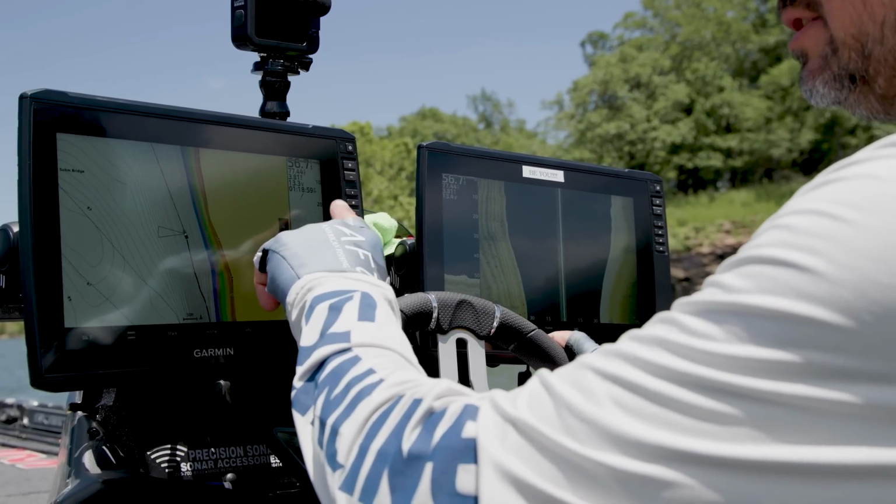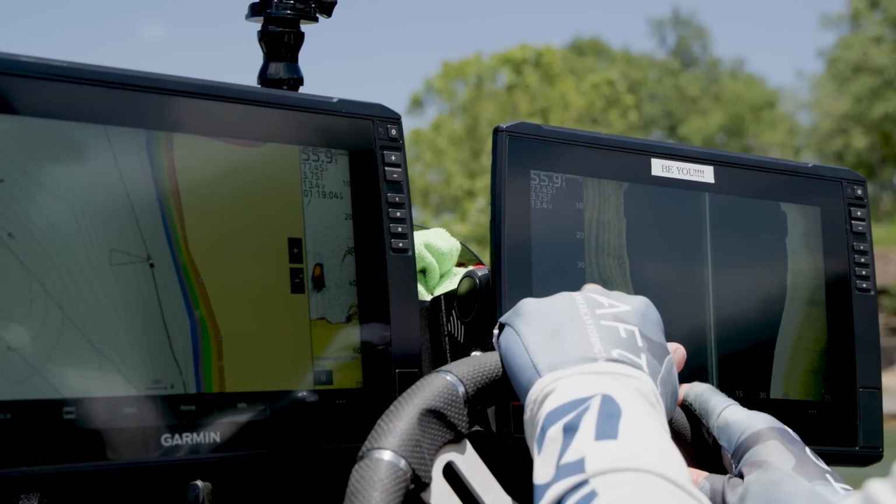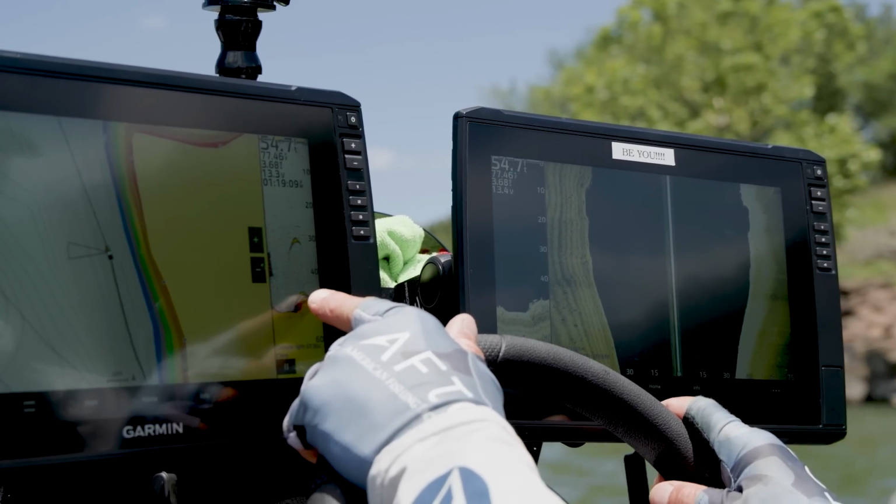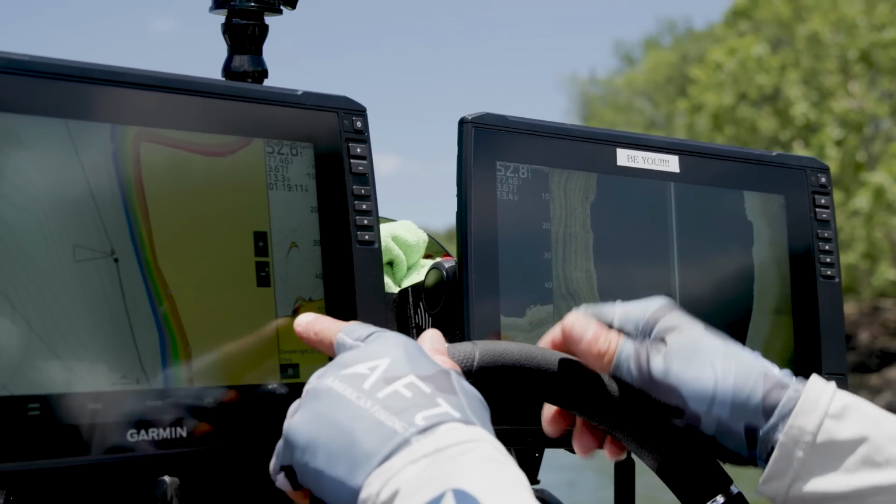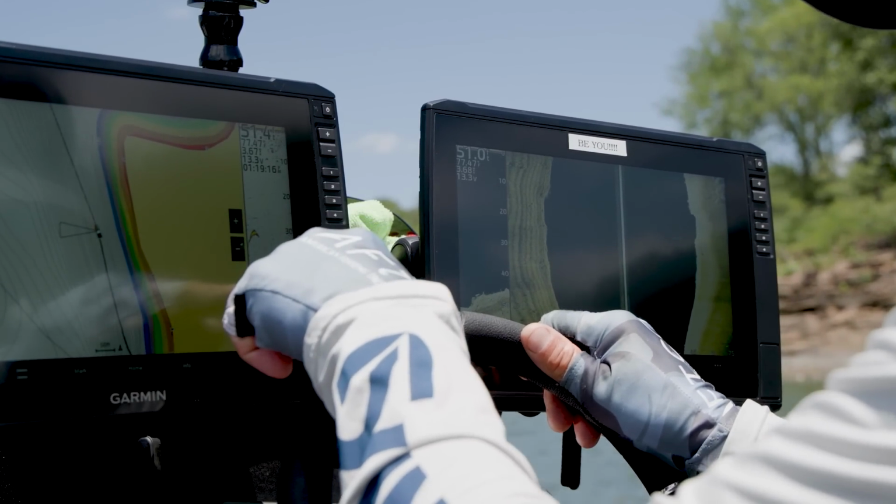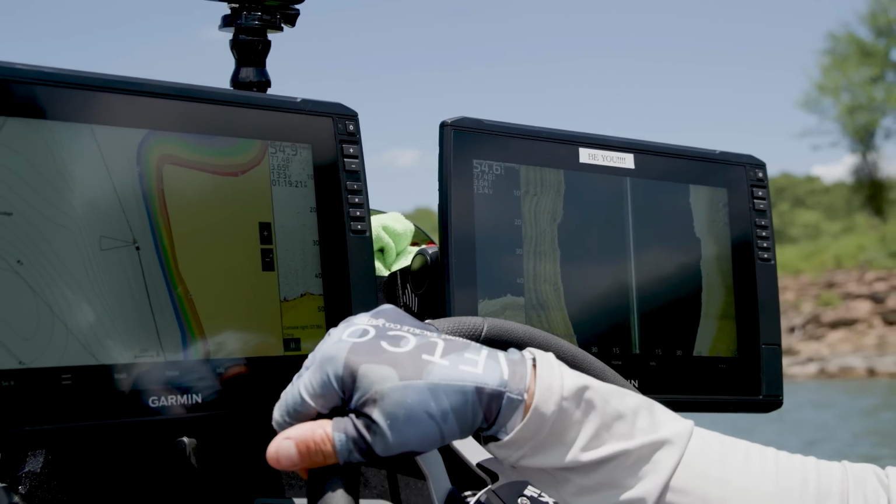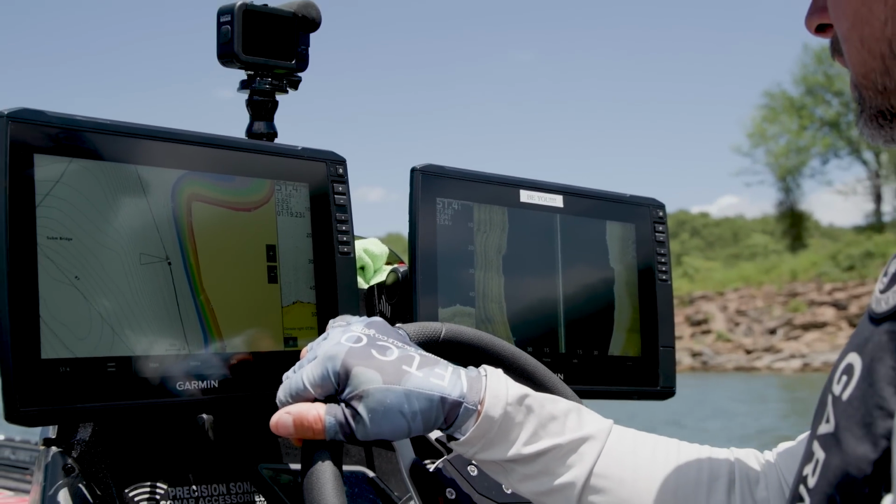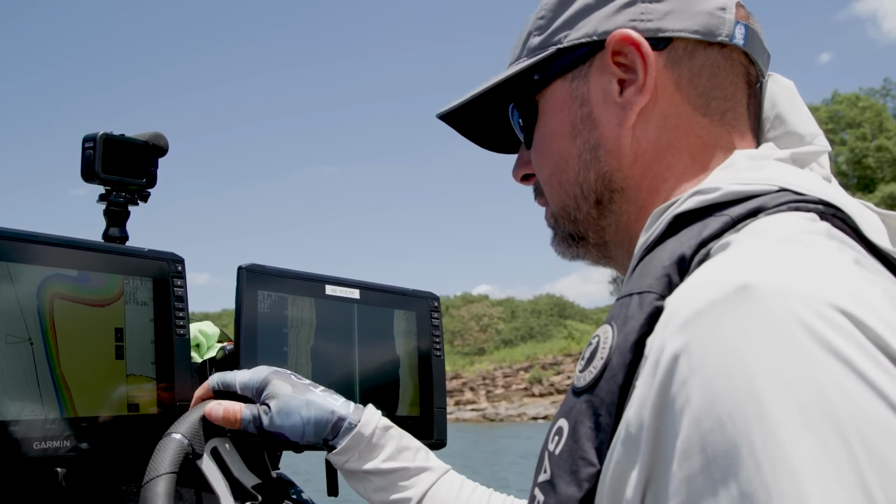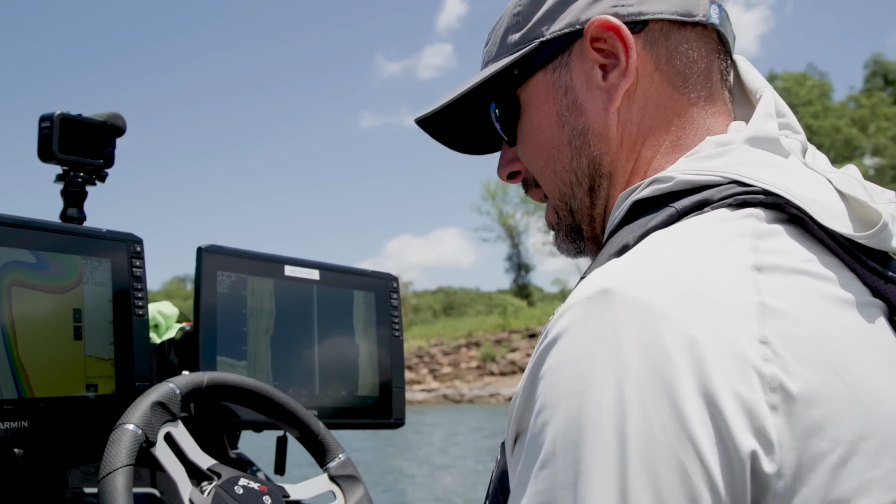But I always use 2D. I know 2D's old school, but I may see them right here on ClearView. And then for some reason, sometimes I'll see something here and I won't pick it up there. If I see it on ClearView and I look at 2D and there's those arches, a lot of times, not a lot of times, every time, it's for sure a lot of fish. Now I'm not gonna say they're always bass, because they're not, but it just takes a lot of idling.